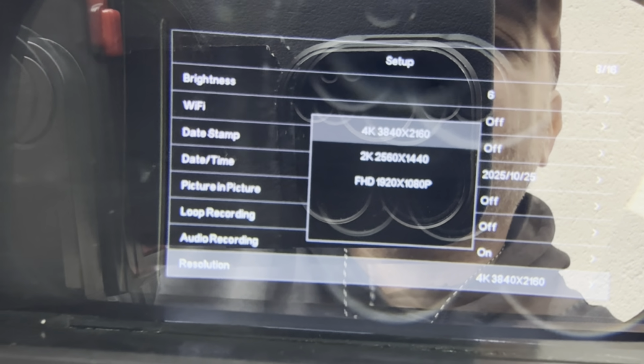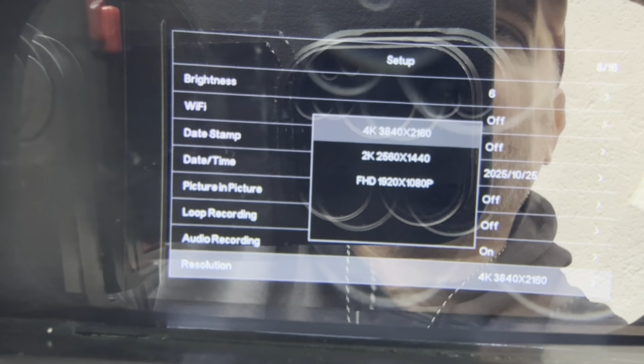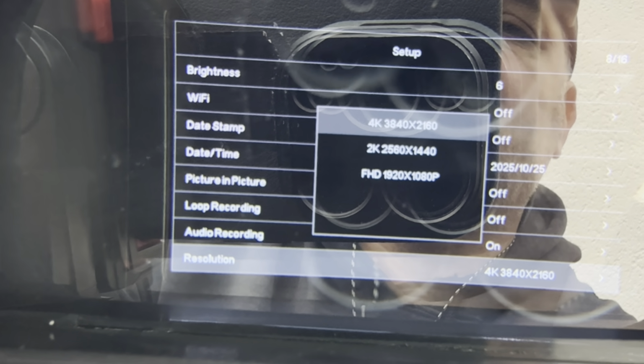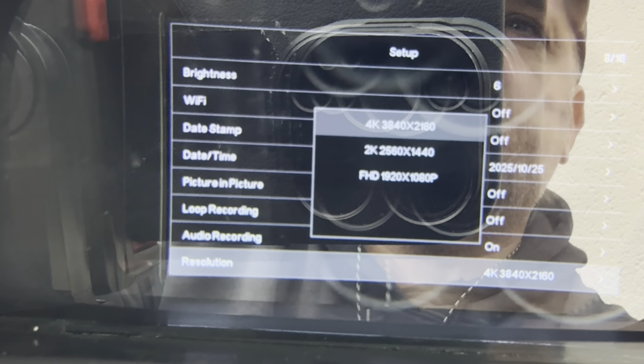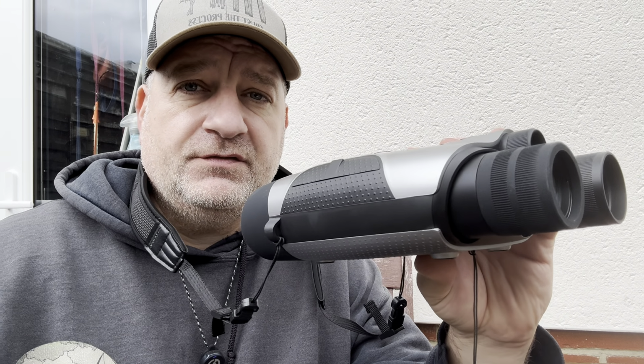I was told to not put it in 4K in infrared mode. They said, trust me, don't have it in 4K. So that's what I did. I did 2K and I did the 1080. I'm pretty sure I did a clip in 4K to show the difference, but I'm not sure if there was one. So again, CIGMAN night vision.